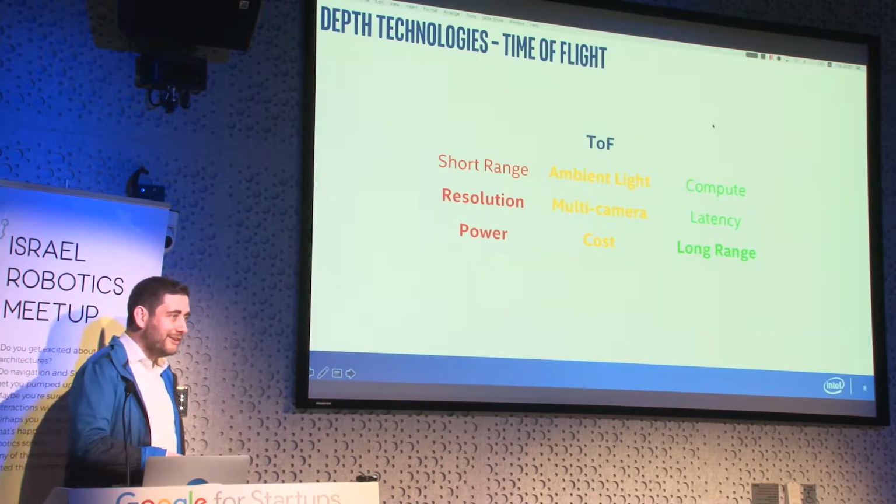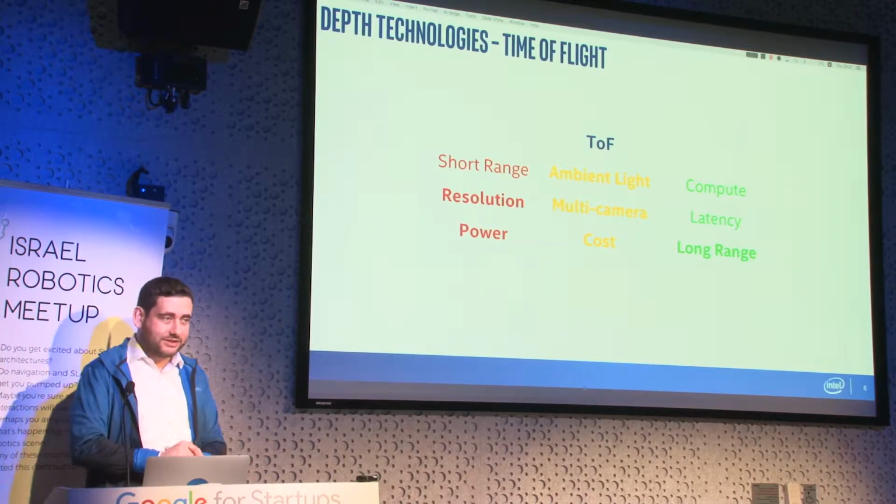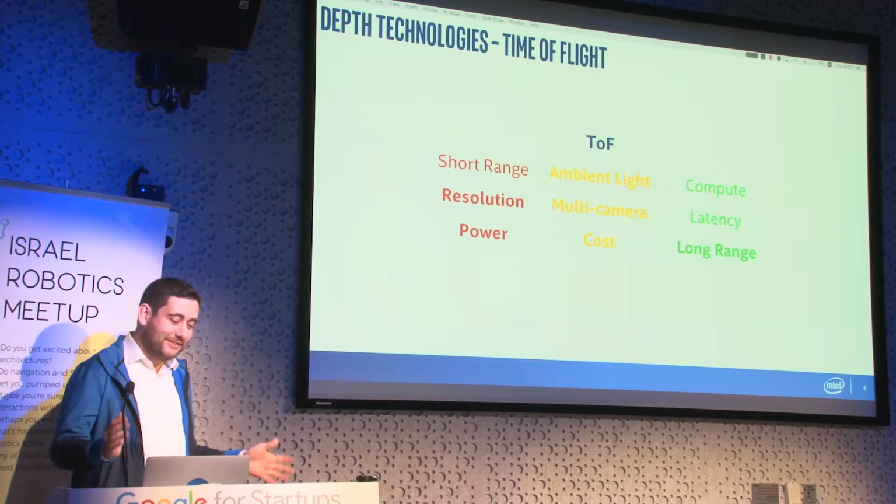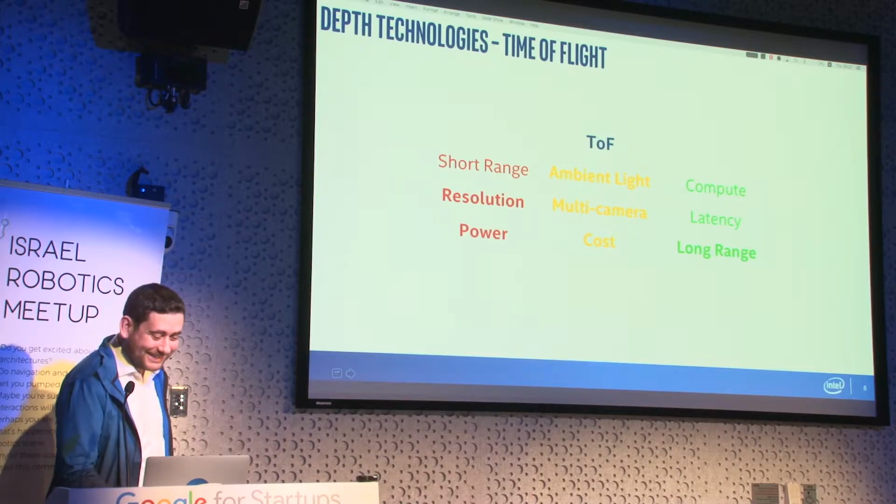I'm not covering all the different details, but these sensors have a lot of quirks and features, and given the limited time, I have to pick and choose.